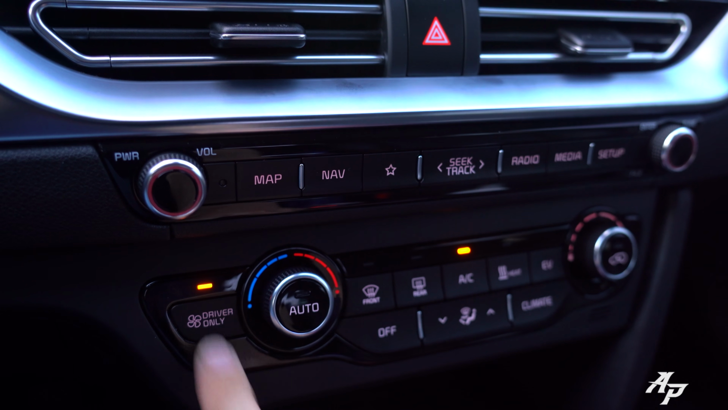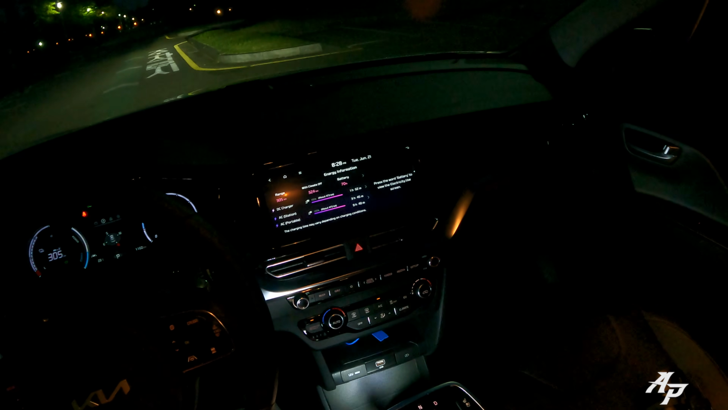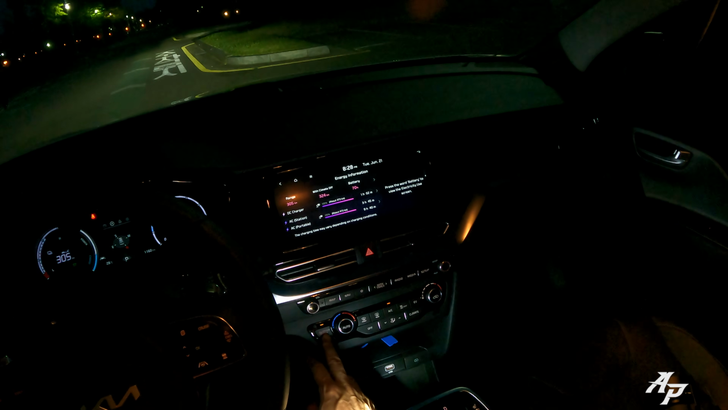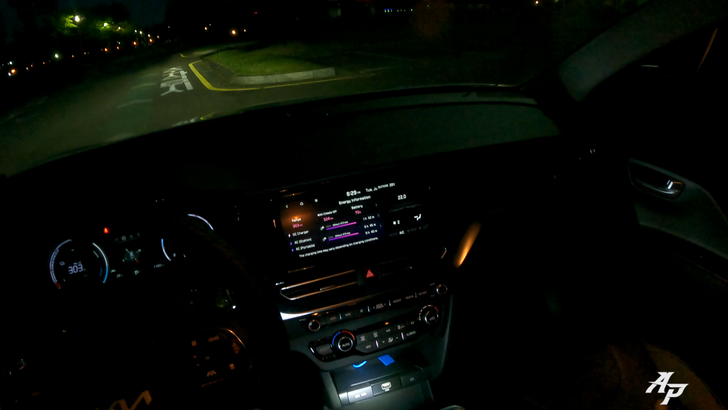Driver only. This is a really funny thing, because it will shut off all the air conditioning except for the driver's seat, so it can stay more efficient. So I think it's pretty good.